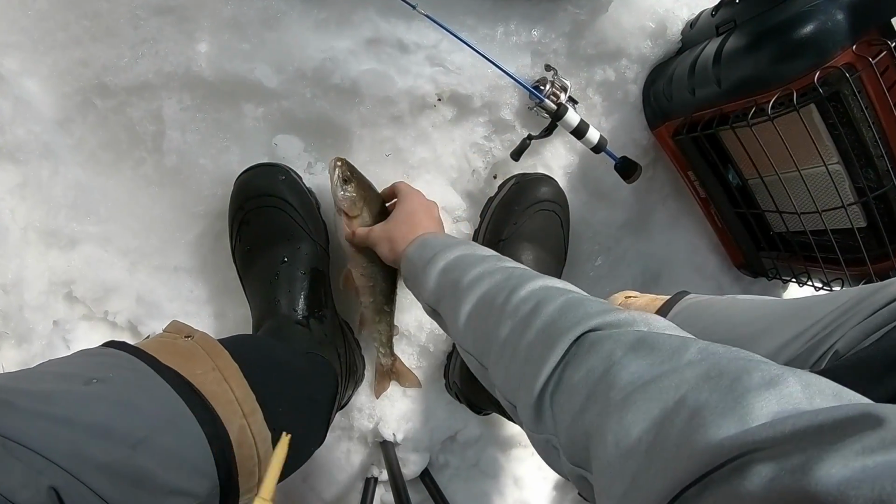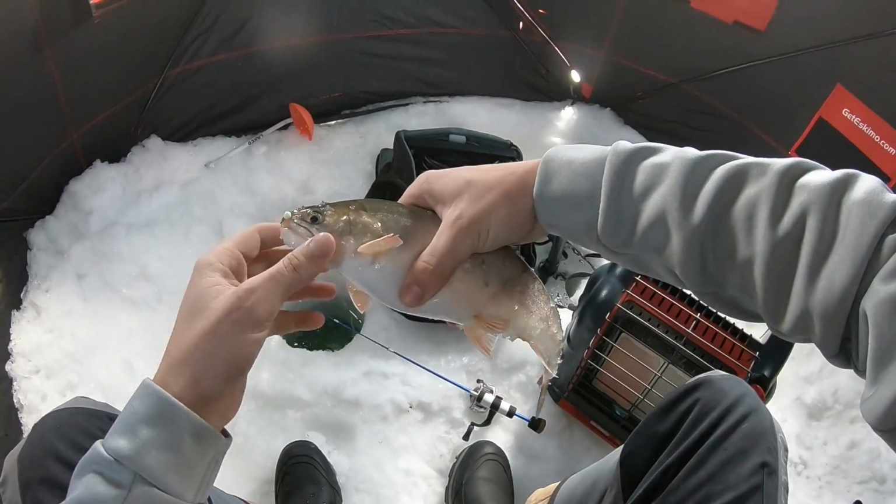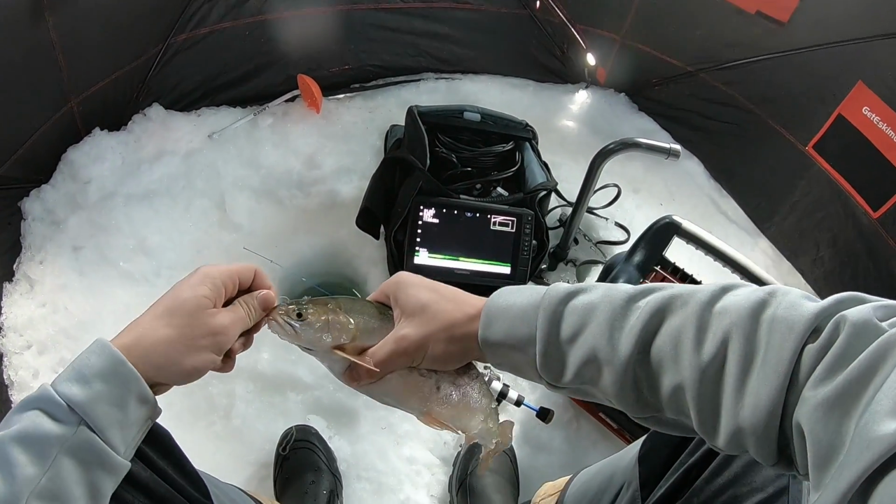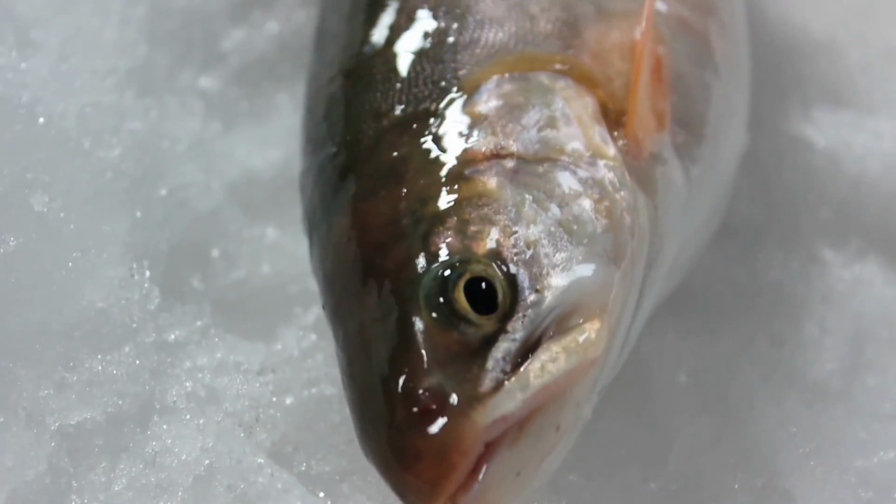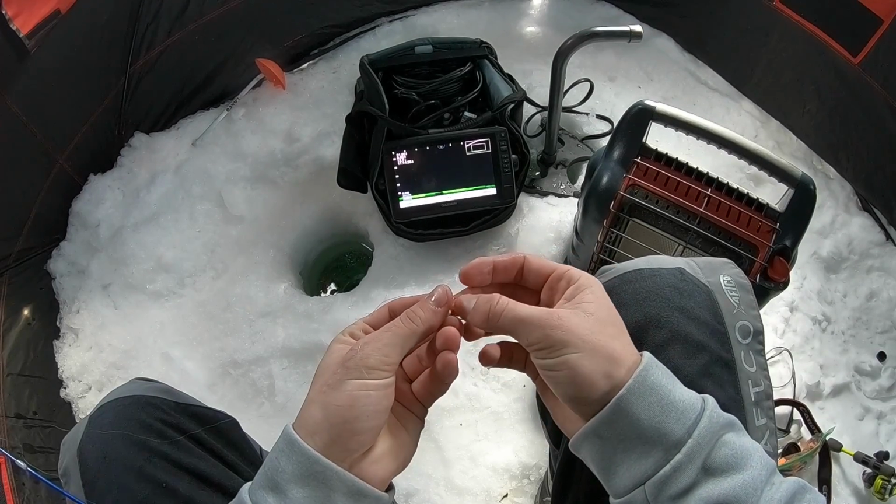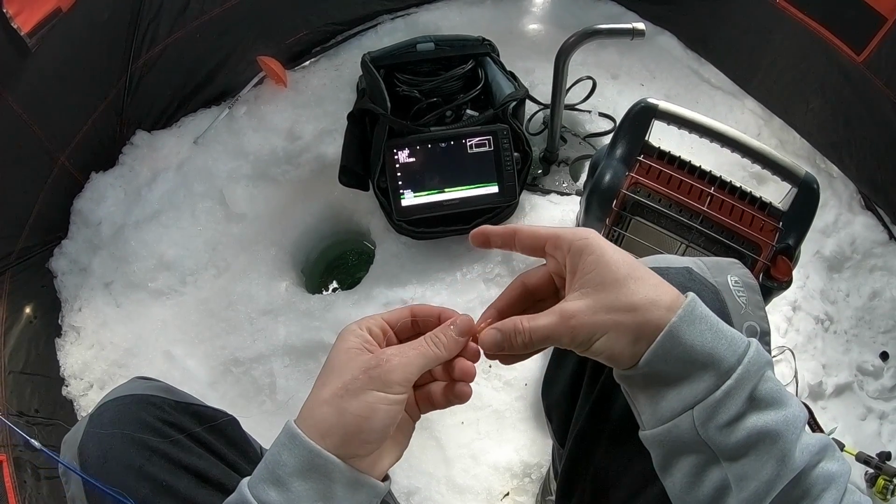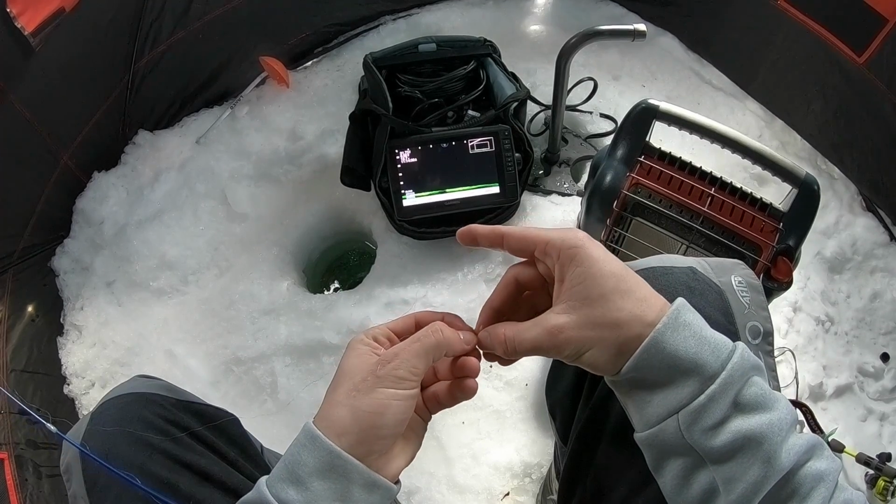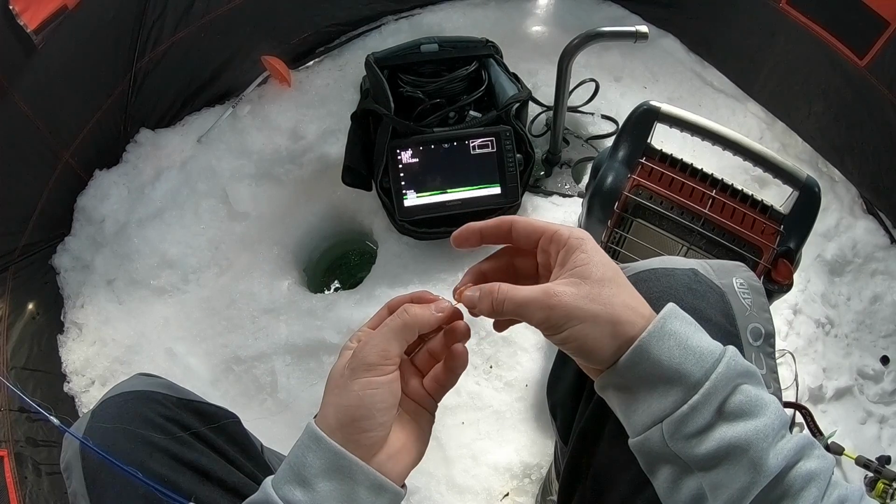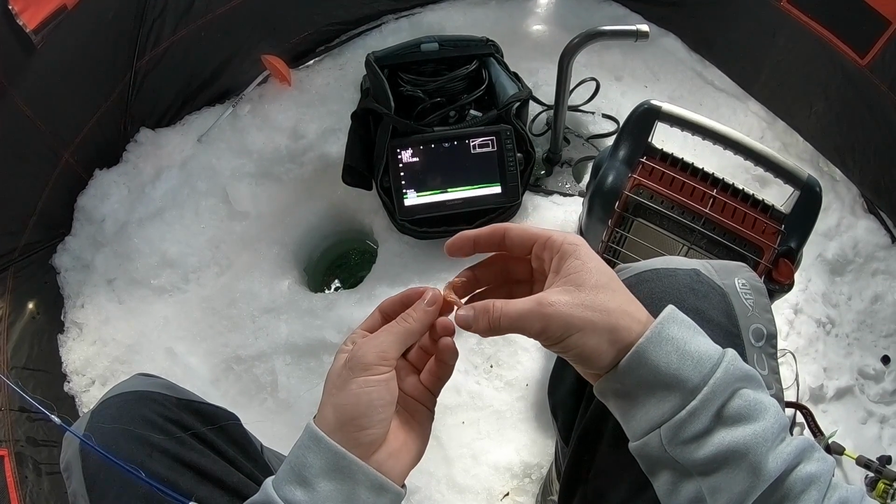Let's go. Successful, completed mission of catching a char. Oh, that's awesome. I'll show you in a second, Dad, once I get him unhooked. Just caught my first ever char. Super stoked. Wasn't a big one by any means, probably right around 14 to 16 inches, I would say. They had to be 20 inches here to keep, so had to send that one back down to the depths.